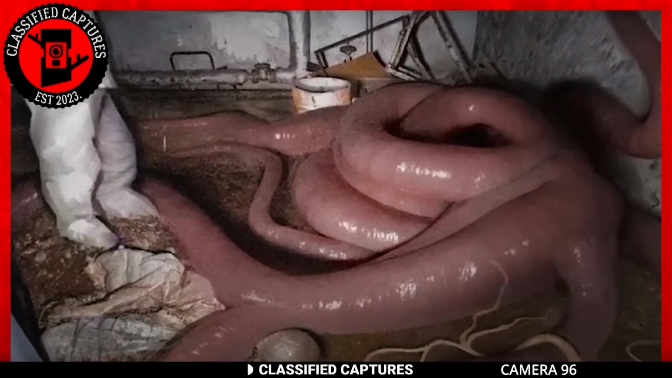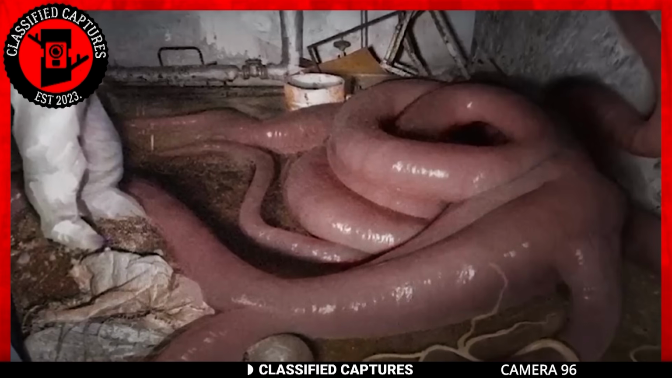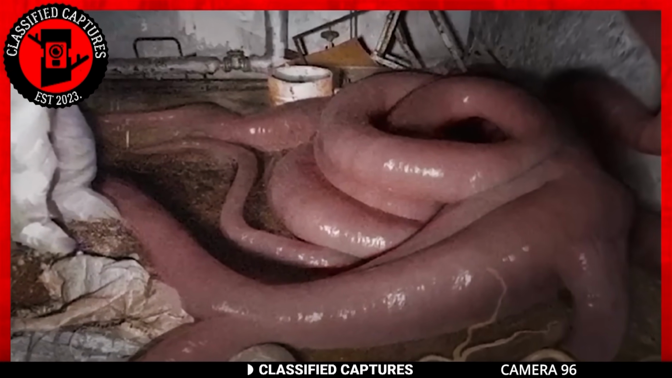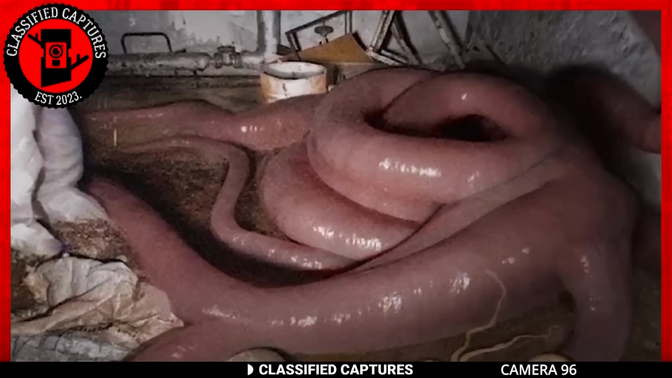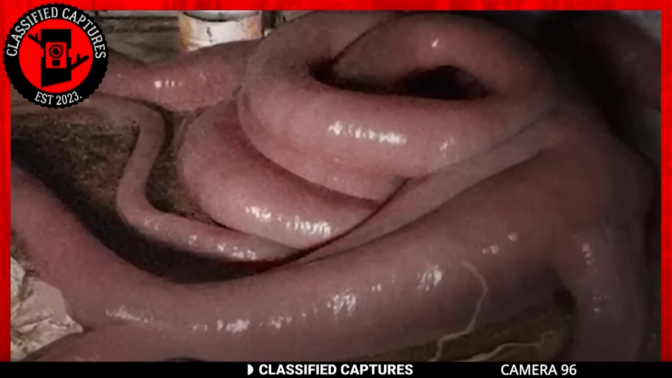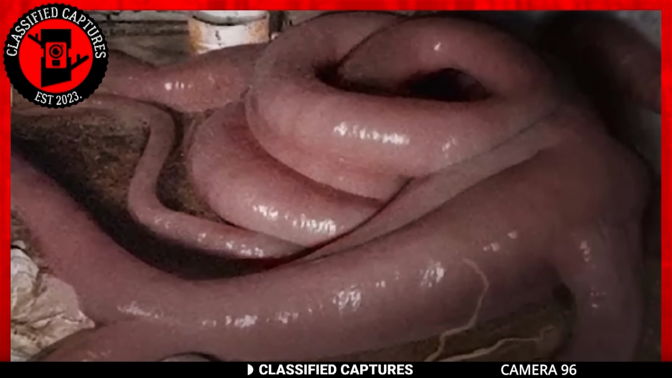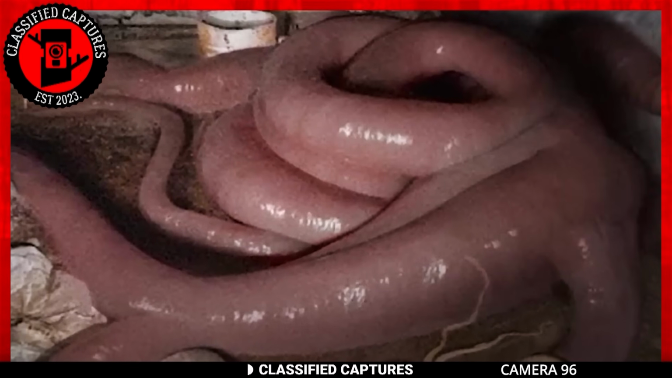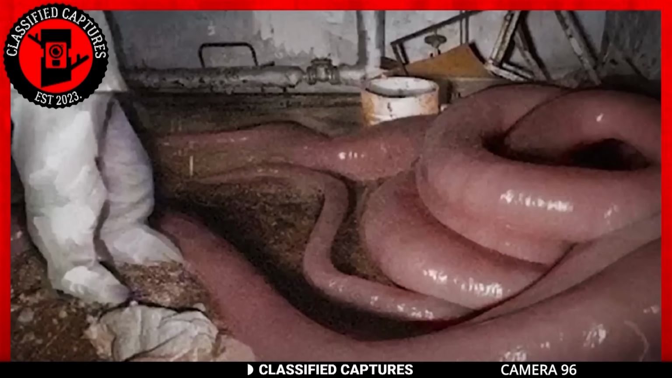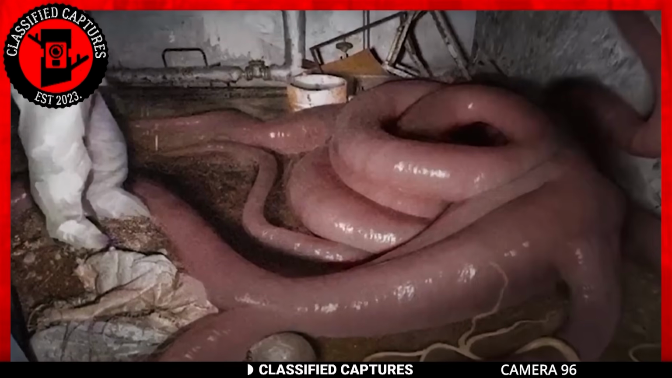Amidst the haunting remnants of the Chernobyl disaster area, within the decaying walls of an abandoned structure, emerges a truly unexpected sight. A word of caution: what you are about to witness is not for the faint-hearted. Within the confines of an abandoned shelter, amidst relics of a forgotten era, emerges an enormous pink entity emanating an eerie, vicious aura.